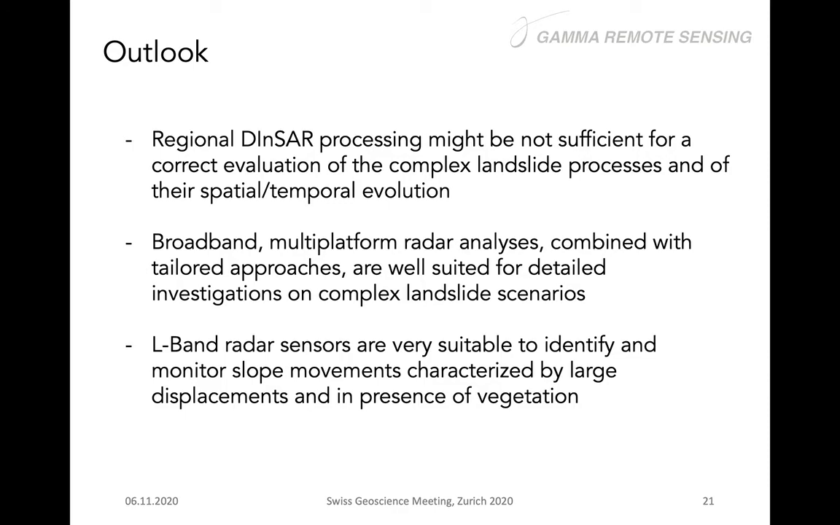Regional or country scale processing is now really popular, and I think also in Switzerland there will be soon something in this direction. In some cases, especially for landslide analysis, this may not be sufficient for a correct evaluation of the process. So we need, of course, this large-scale processing. It is really important, but for several conditions we might lose information and maybe not have a correct interpretation.